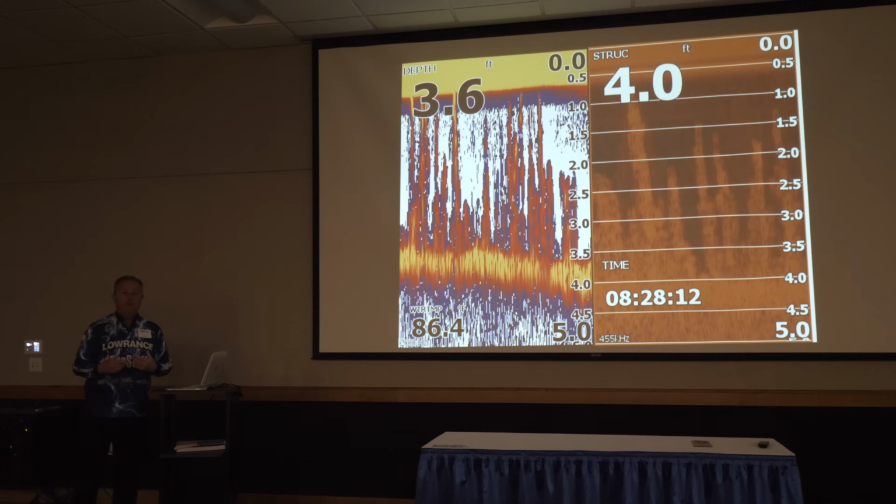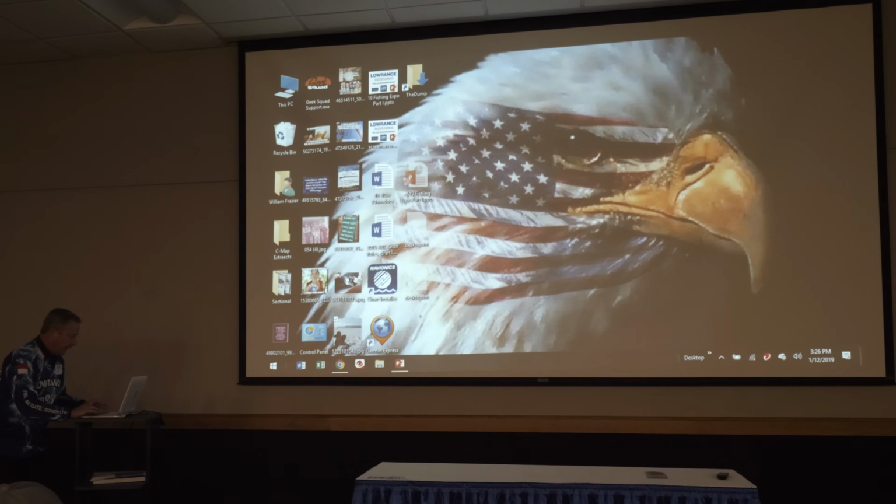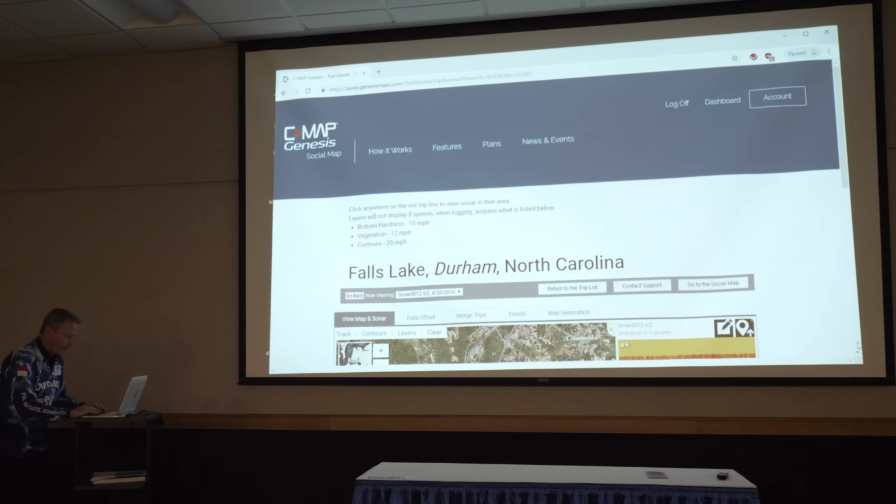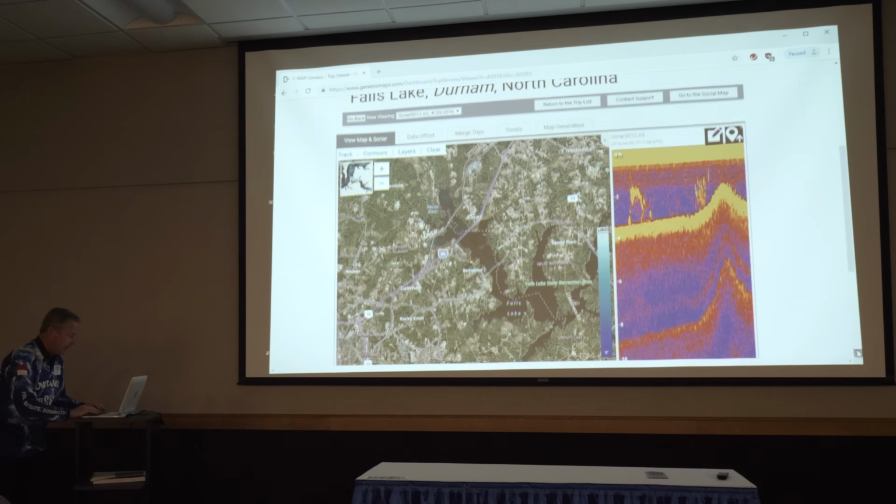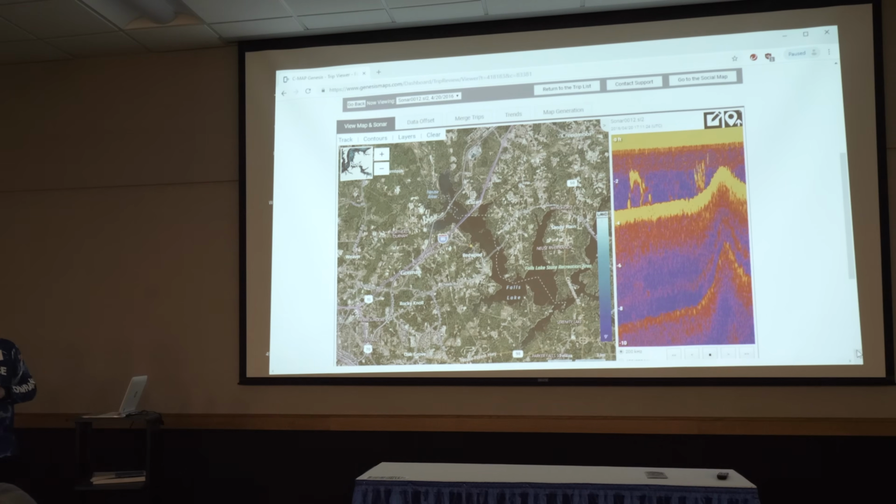But it's still a little more complicated if you really want to dig into that third layer. Remember I said don't forget the hydrilla? Well, there it is. I've got it logged on CMAP Genesis right now. This is a trip I did on Falls Lake several years ago because somebody told me it had hydrilla in it.